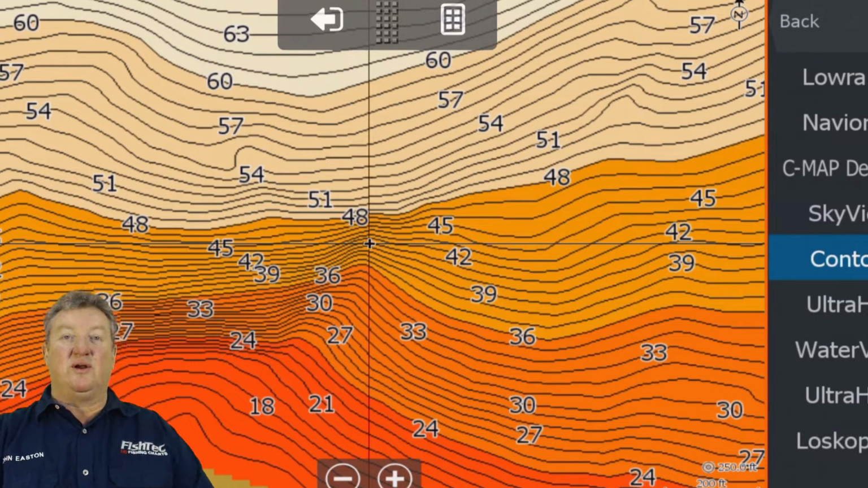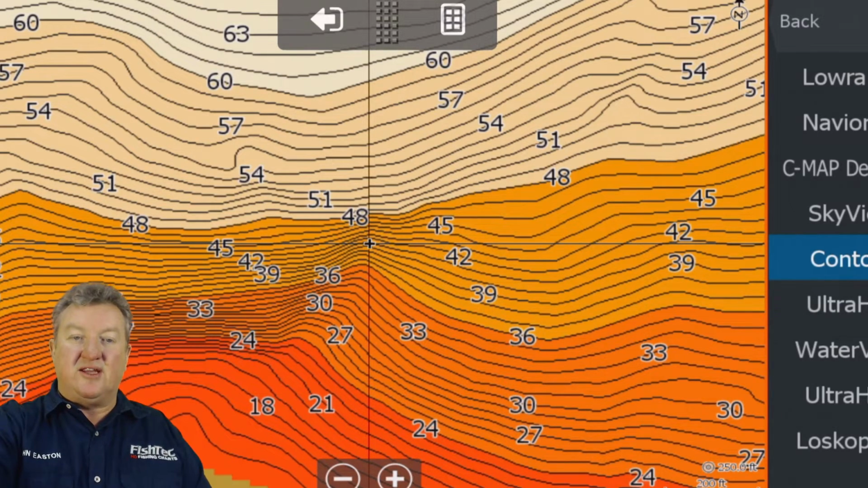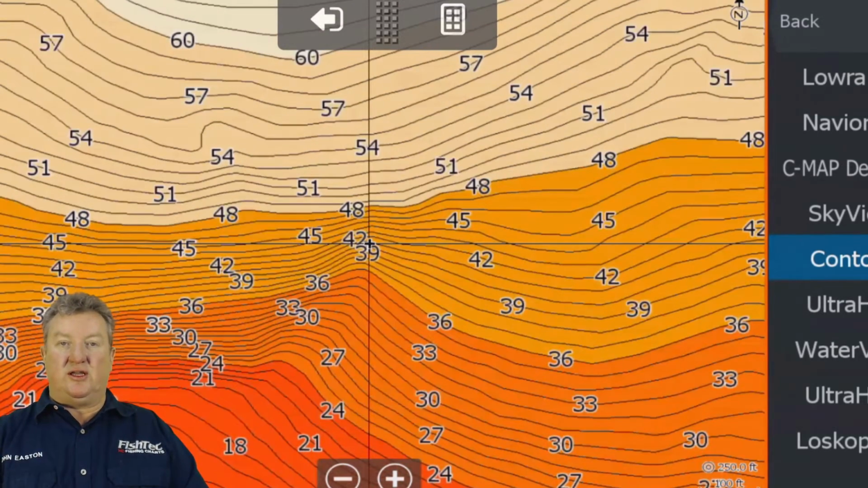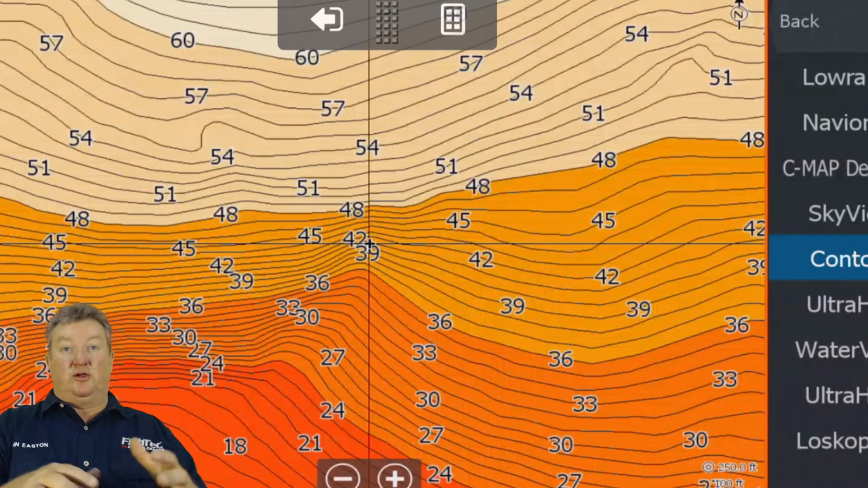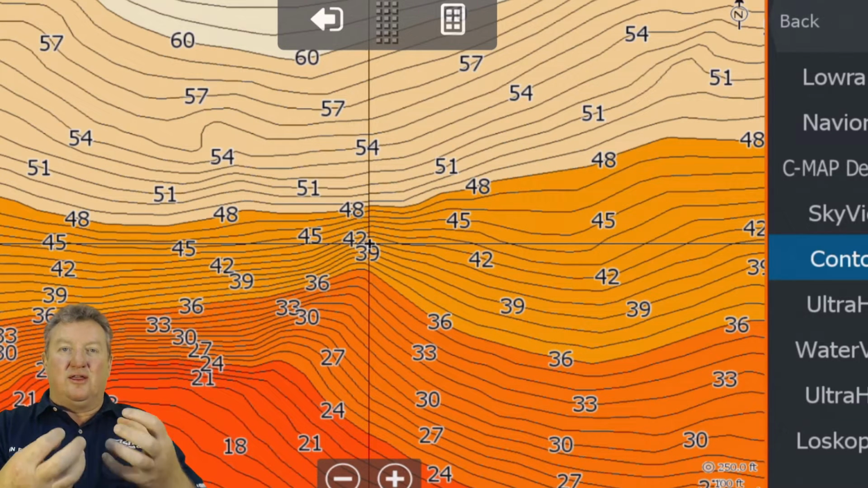But let's have a look what happens when we take the side scan Ultra HF mosaic and put it onto this area. We've now identified this as an interesting area, but is there anything on top of just structure? When I talk about structure, I'm talking about the topography of the bottom. Is there anything on here that could attract these fish?